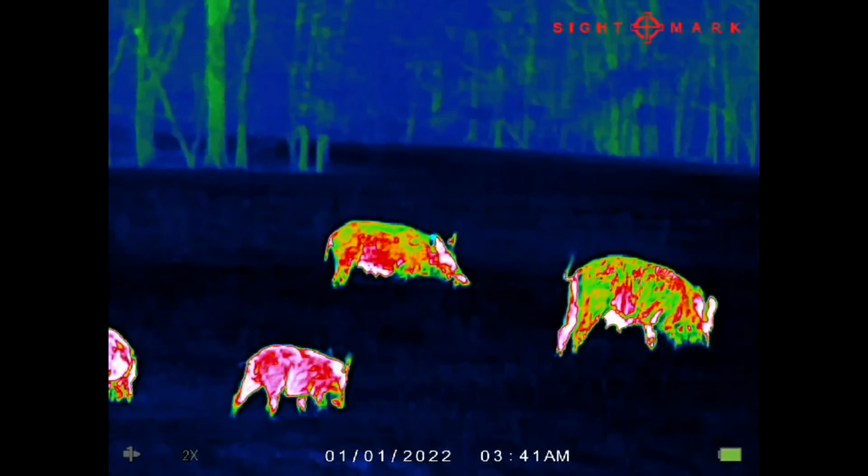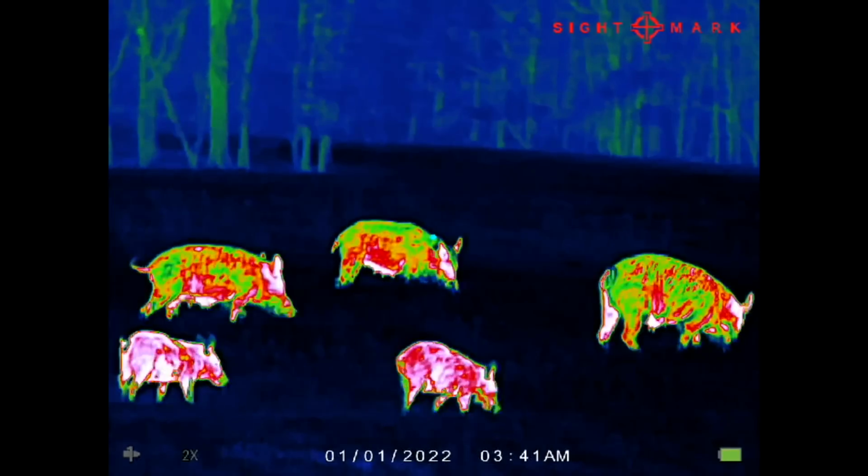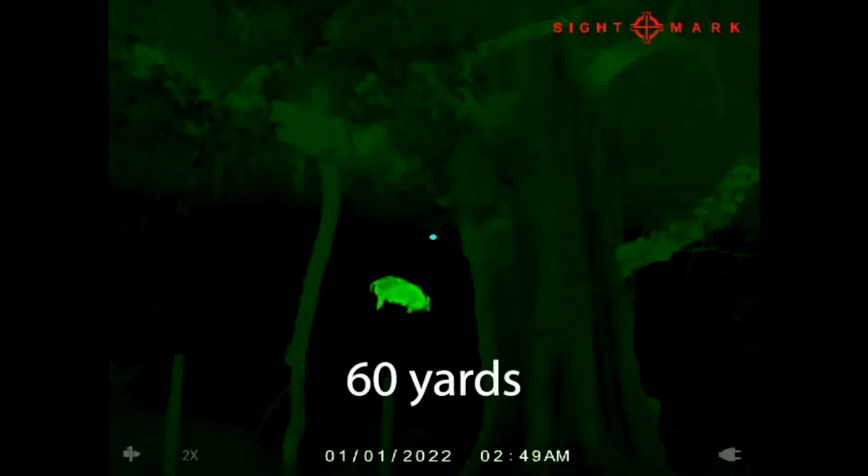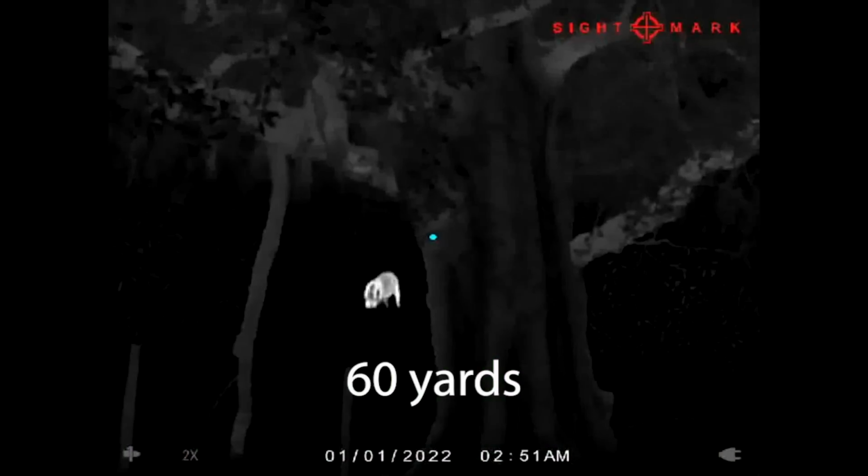So, I really like that feature. It runs on 2 CR123 batteries. So those are removable throwaway batteries. Yes, you can use rechargeable CR123 batteries, but you're not going to get as good a runtime as the lithium.